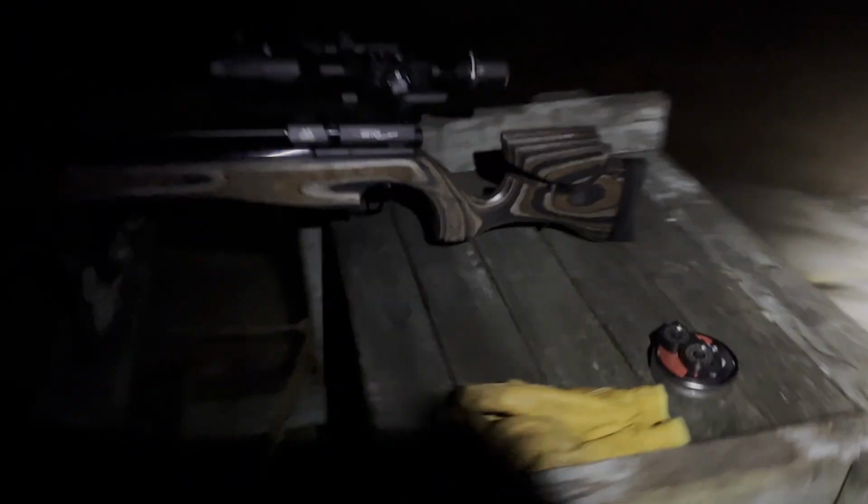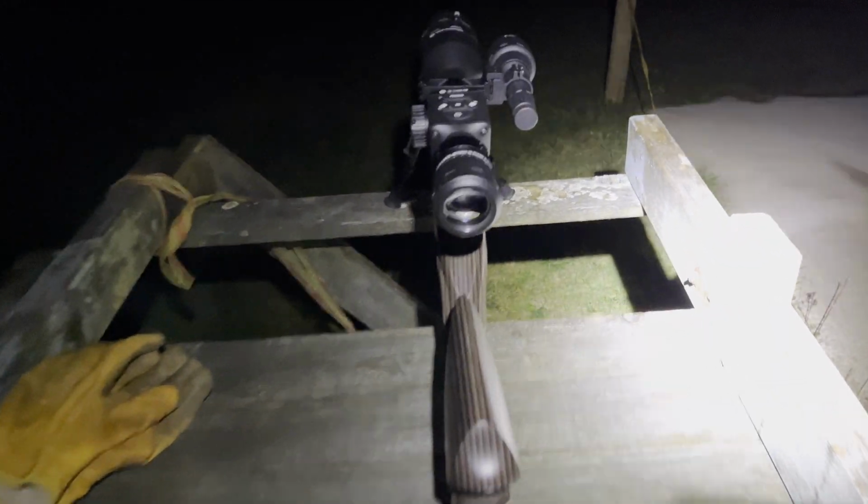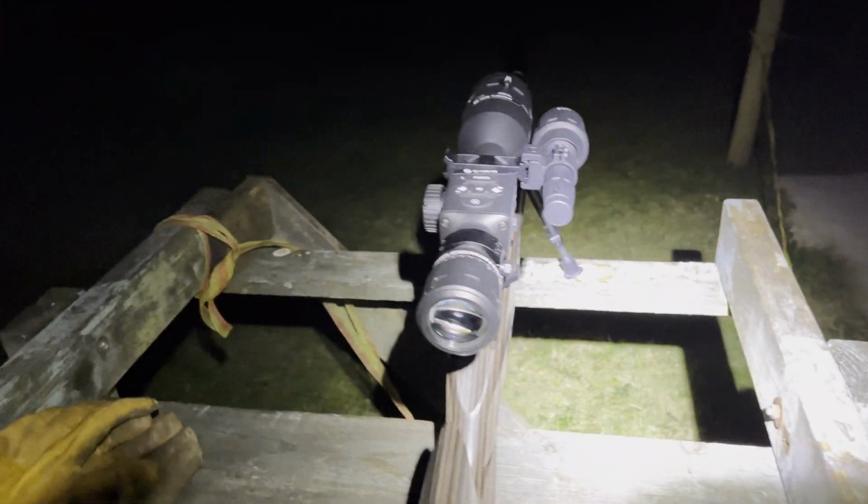I'll just put this off now again just to show you how, you know, it is pitch black. Yeah, can't see a thing without any sort of torch or your night vision on. So it's been the first chance I've got to go out and try it properly because it's been so wet. And now it's nice and sort of, well, feels like it's going to get frosty now. So it's ideal to have a quick play about with it now.